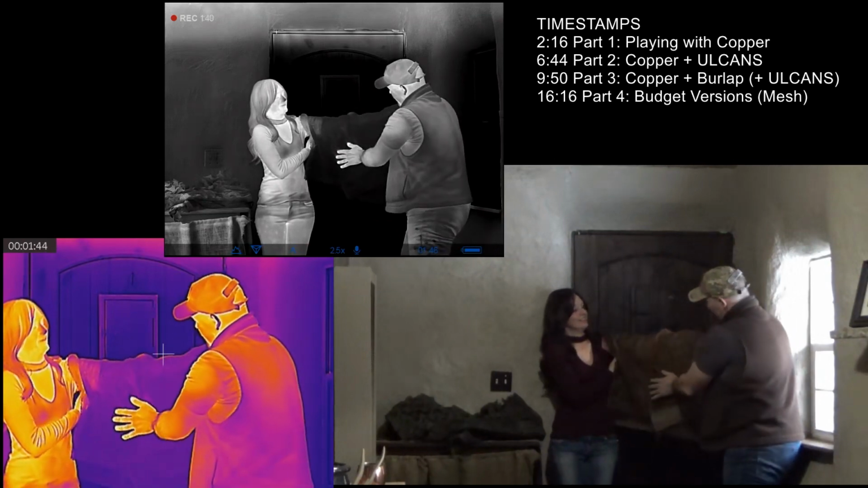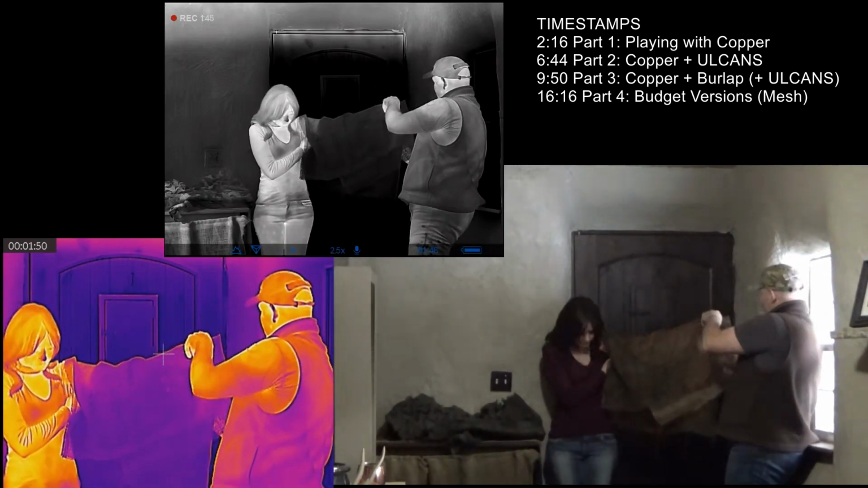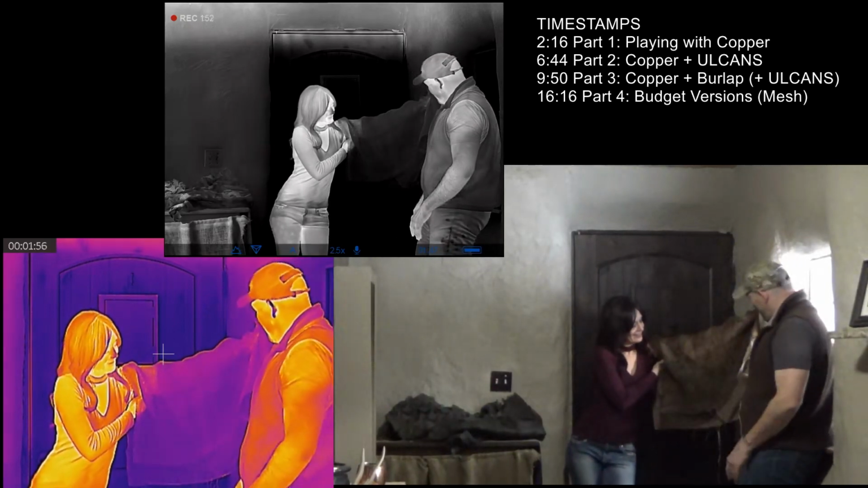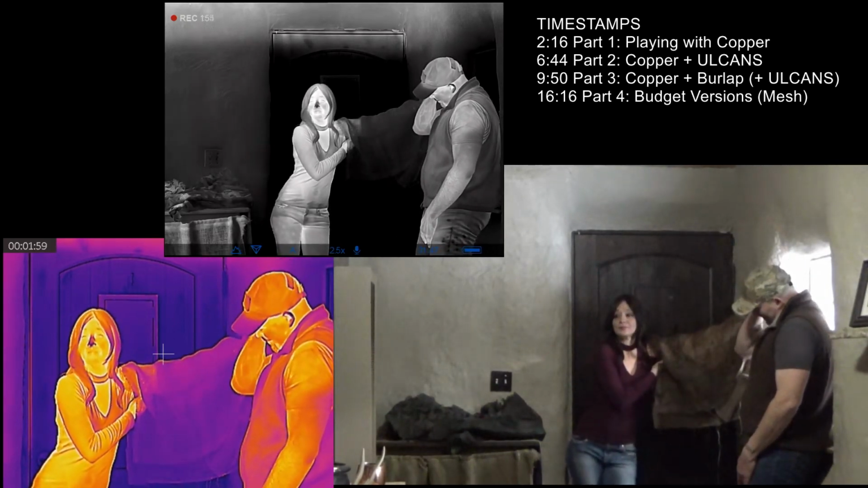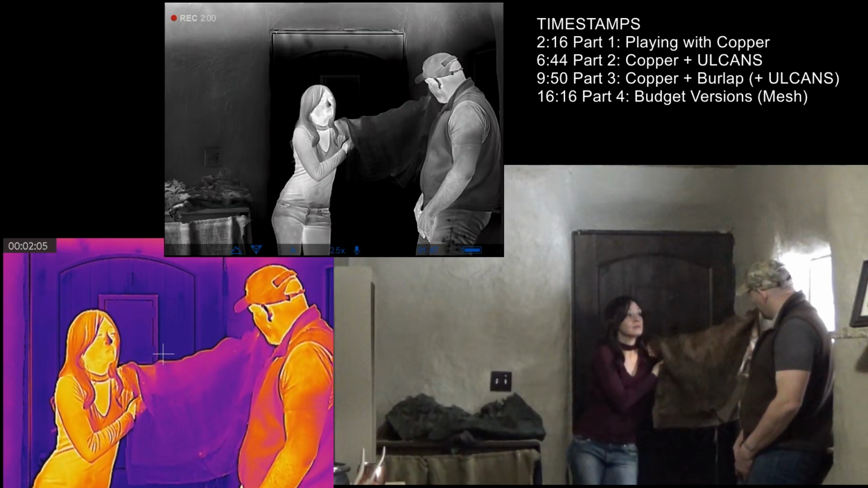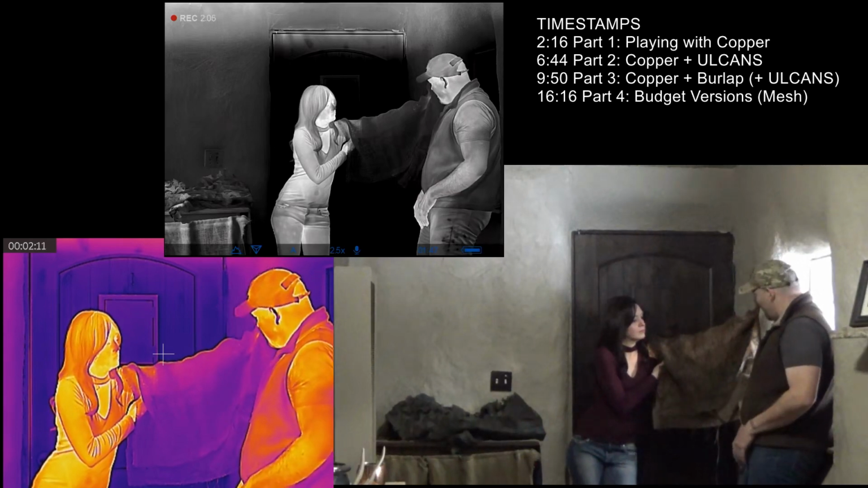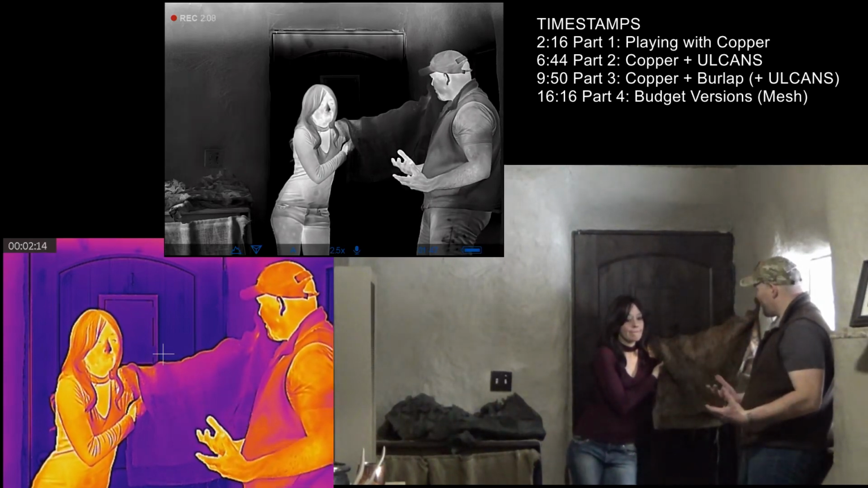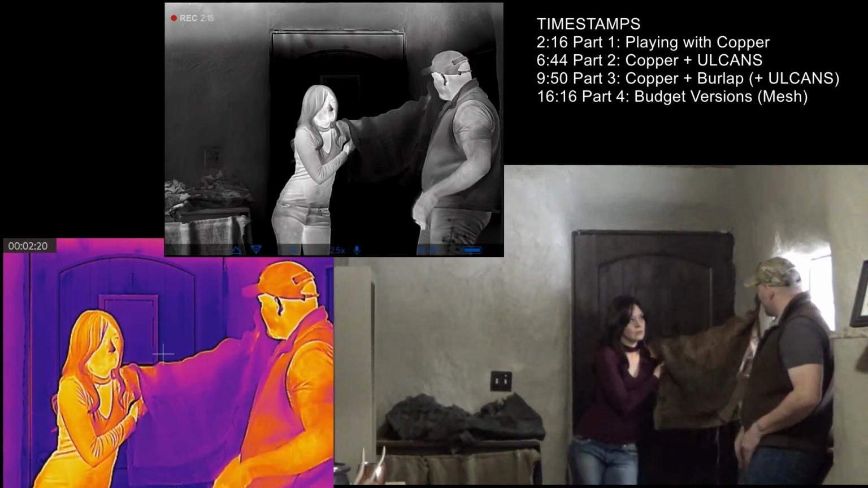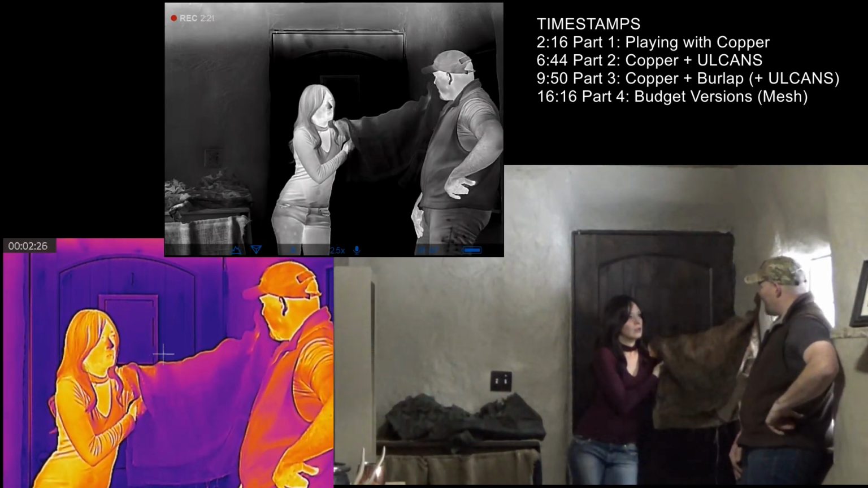So we got 2 layers of copper and 2 layers of burlap. There. A little bit easier instead of just holding your arm out all day. That works. The issue with the burlap, it tends to soak up a little bit better. It takes a little bit of time to get through it. So when you do have burlap on, it's like a little bit of a delay, and after about 40 seconds, all of a sudden it starts to show. And then it kind of evens out. No, that's why we're trying to get the copper underneath. Oh, gotcha. Yeah.